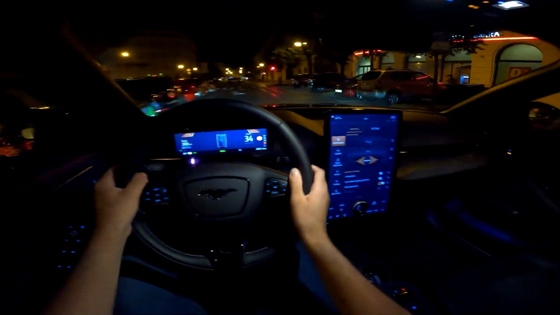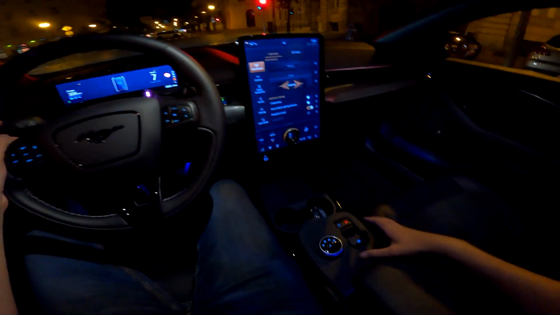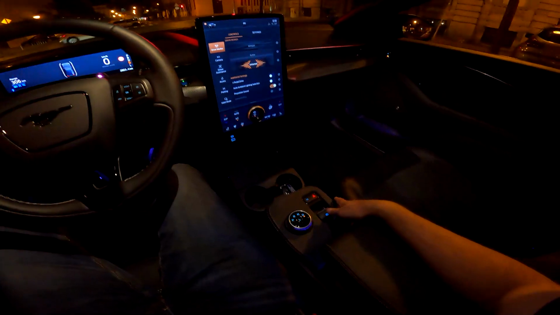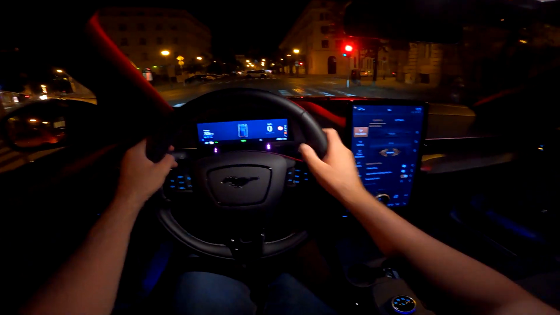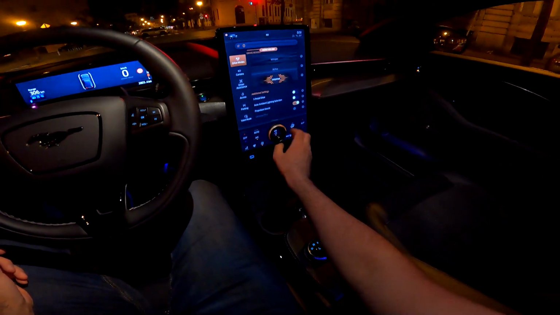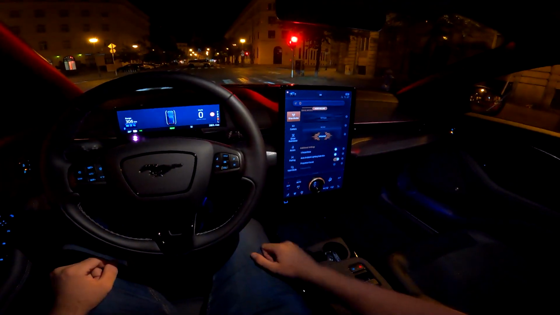Now we will be stationary, so I can show you a bit more of the layout here. This is your wireless charger, USB-C and USB port, and nice GT lettering on this leather armrest. And the only knob that you have is this one for the volume. The rest of it is on touch.